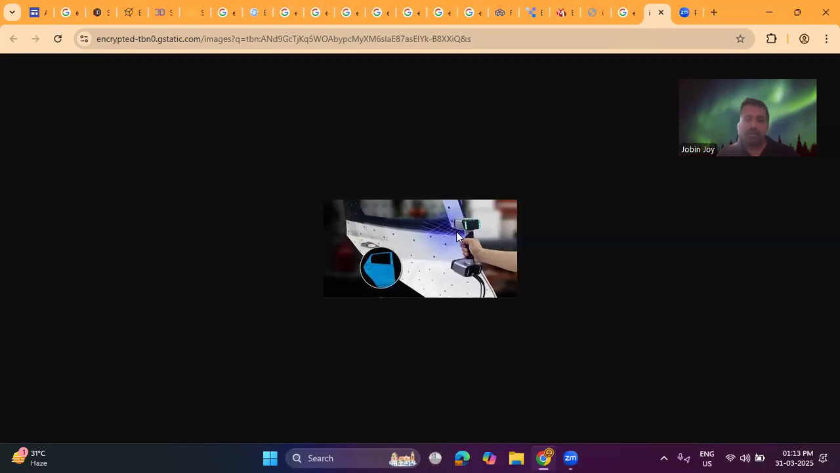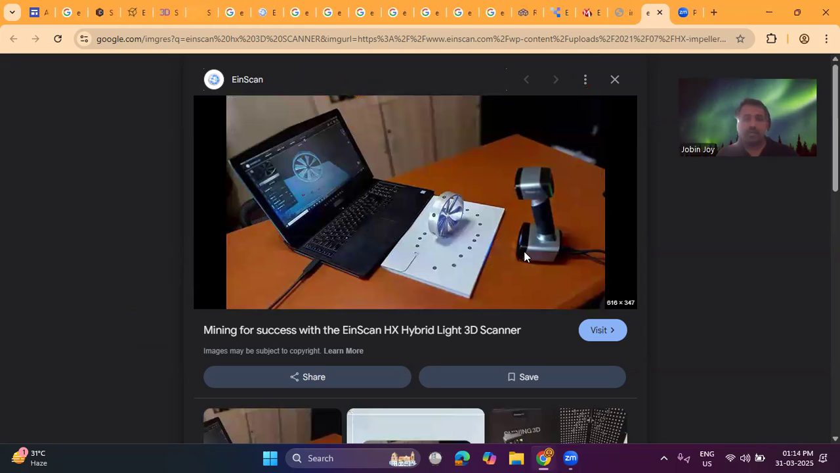As I already mentioned, these are the multiple laser lines to scan this particular object. Again, this is another image showing the real part. This is the object I scanned, and this is the scanned file, made with the help of this Einscan Hx 3D portable handheld scanner.